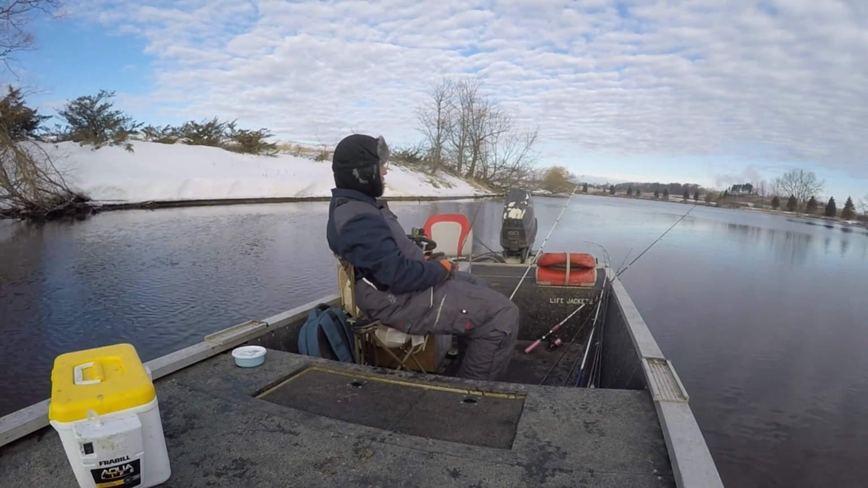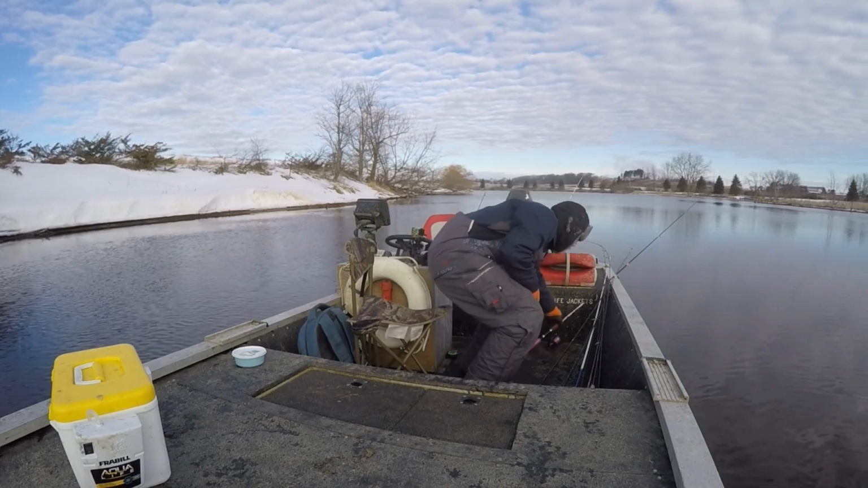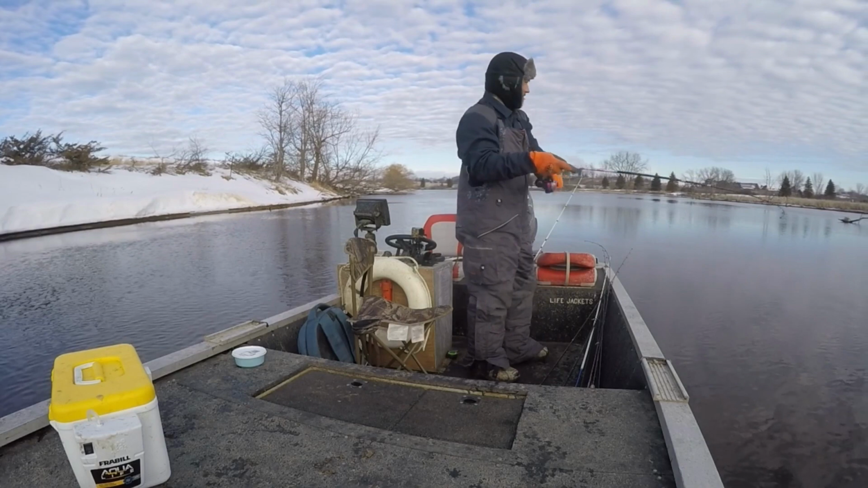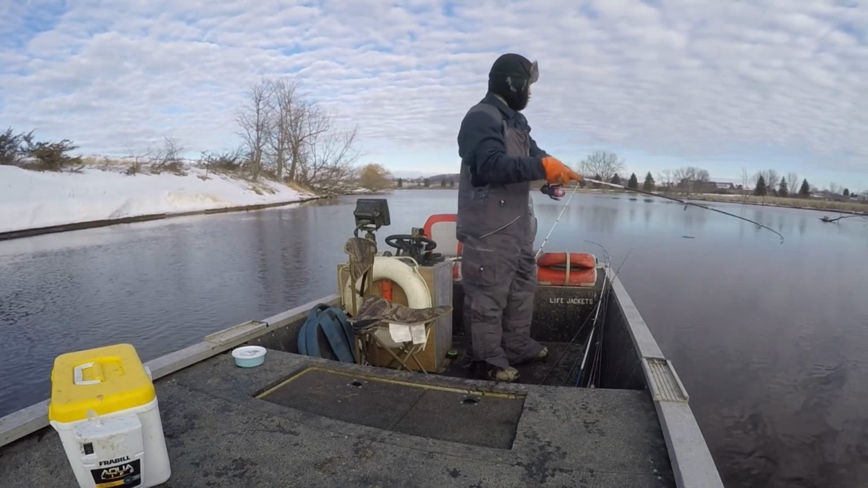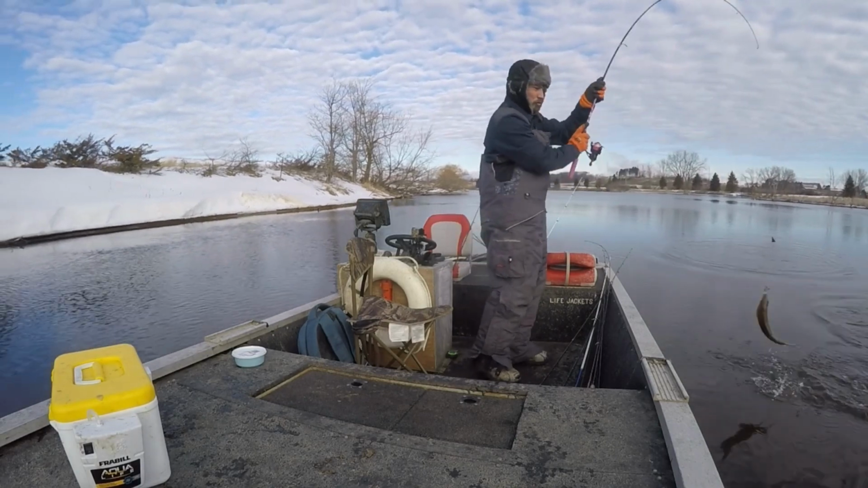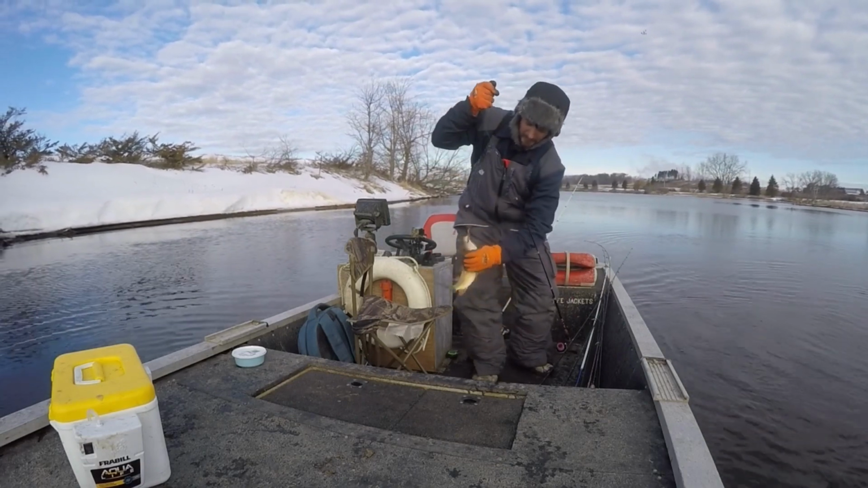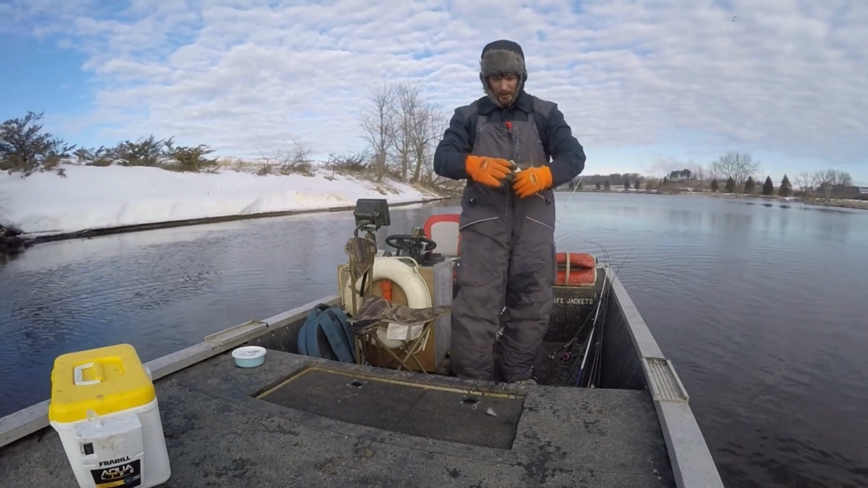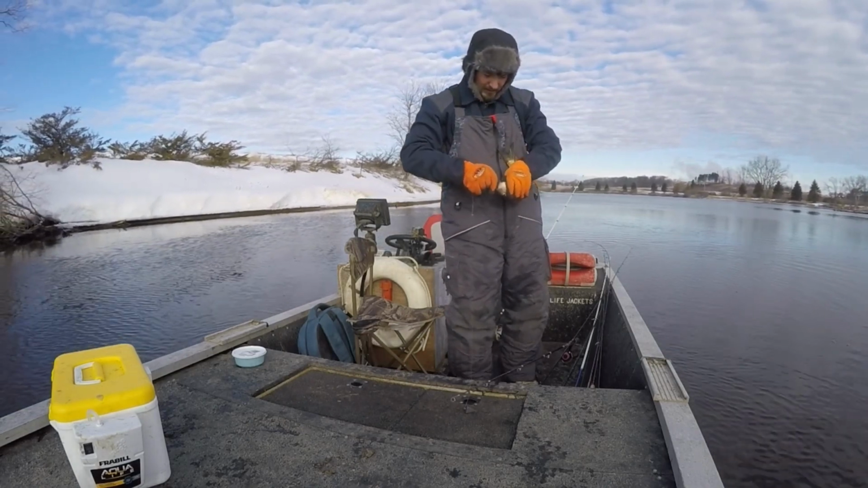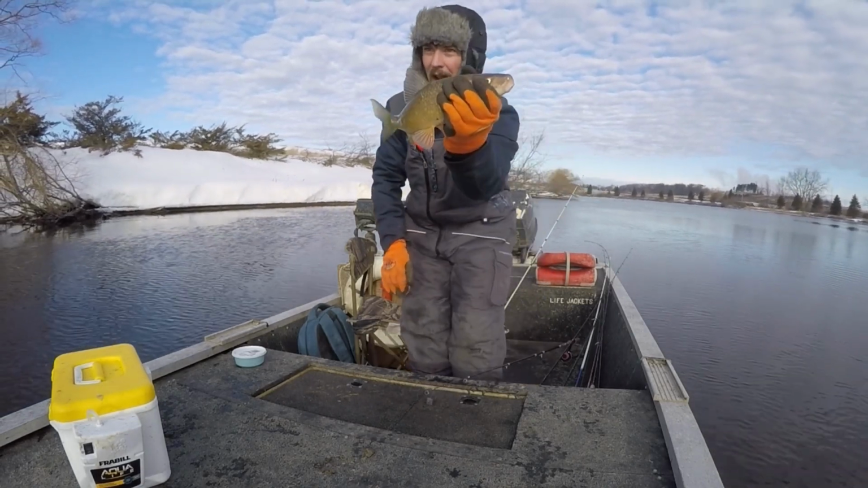There's one. It looked like it had a bite. Oh, another little red horse.